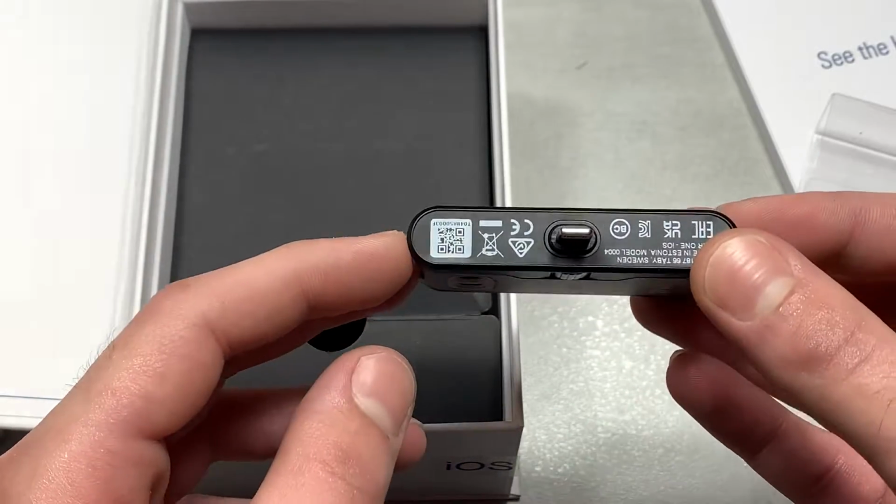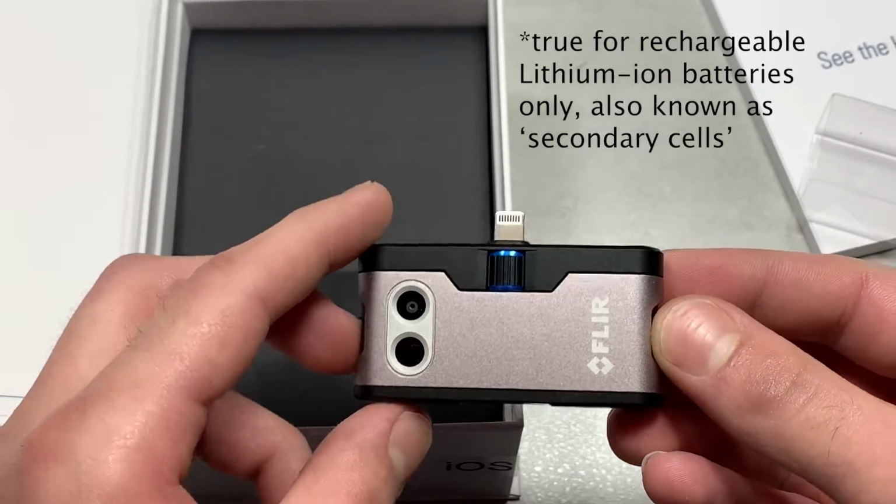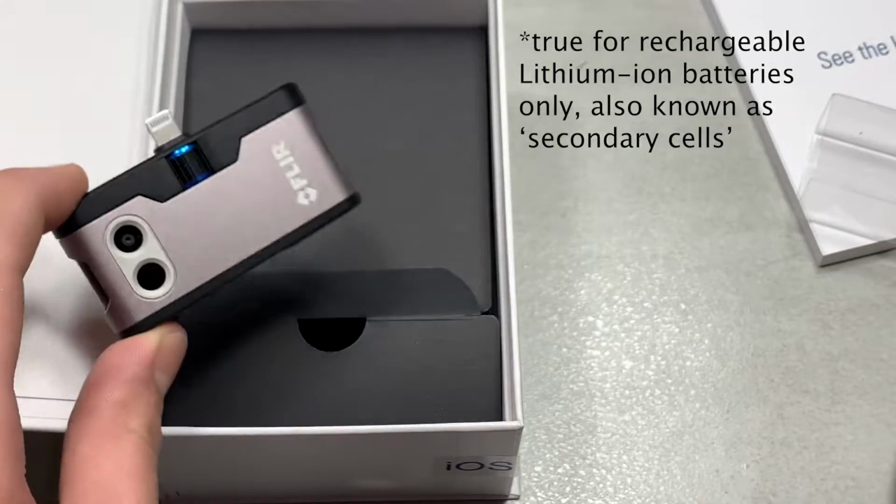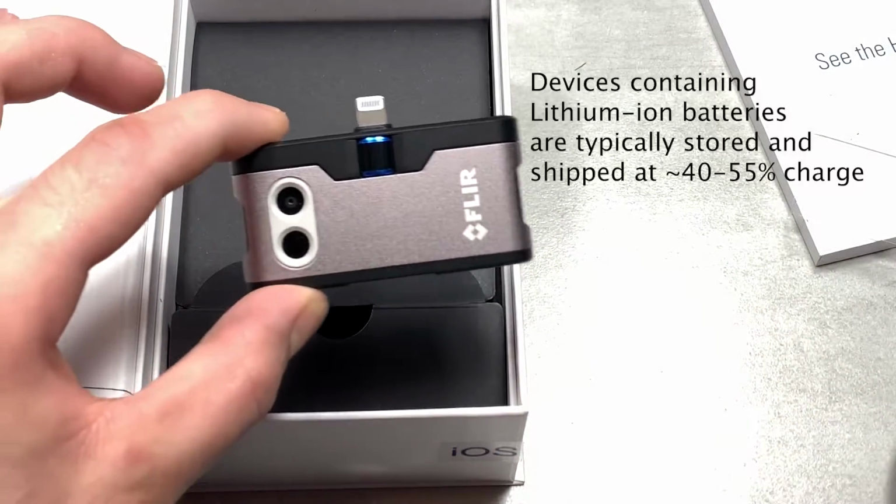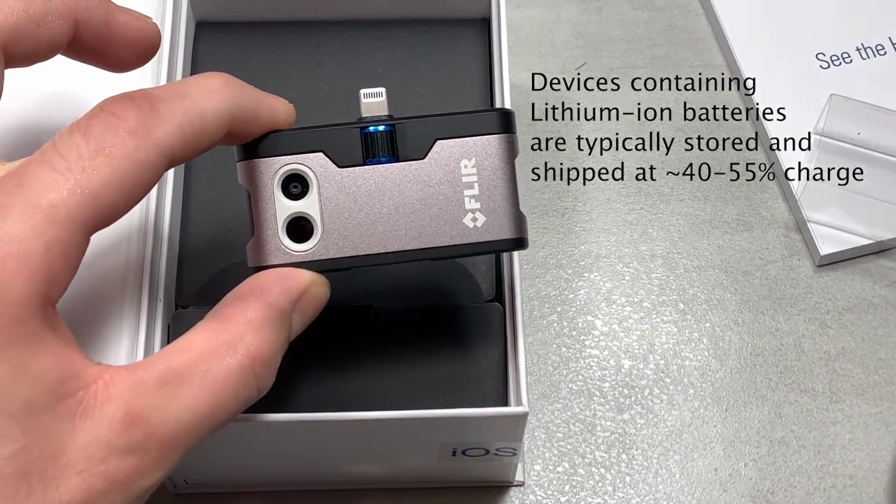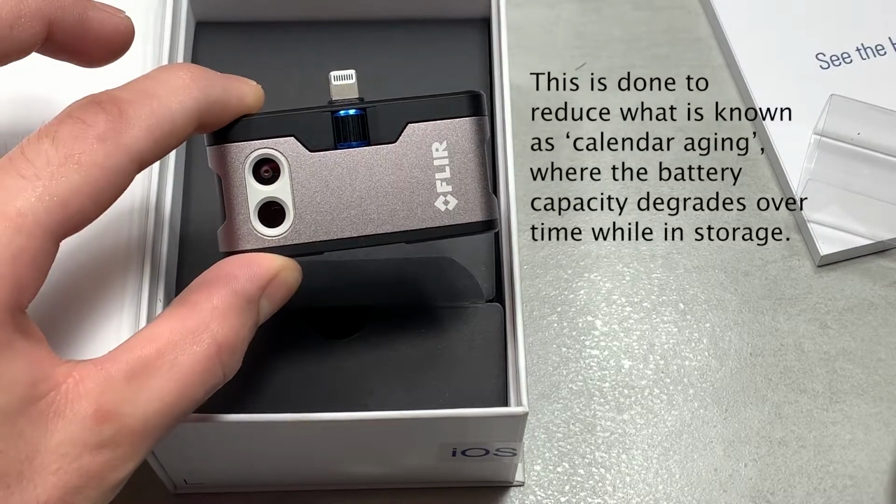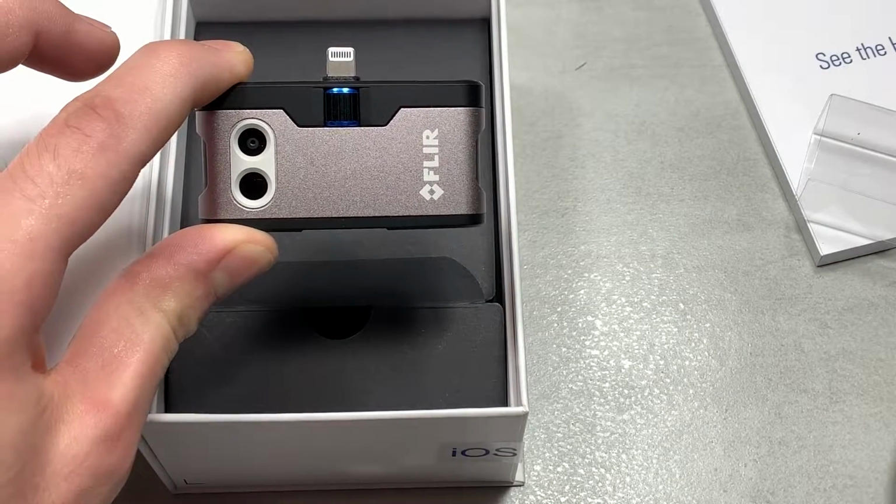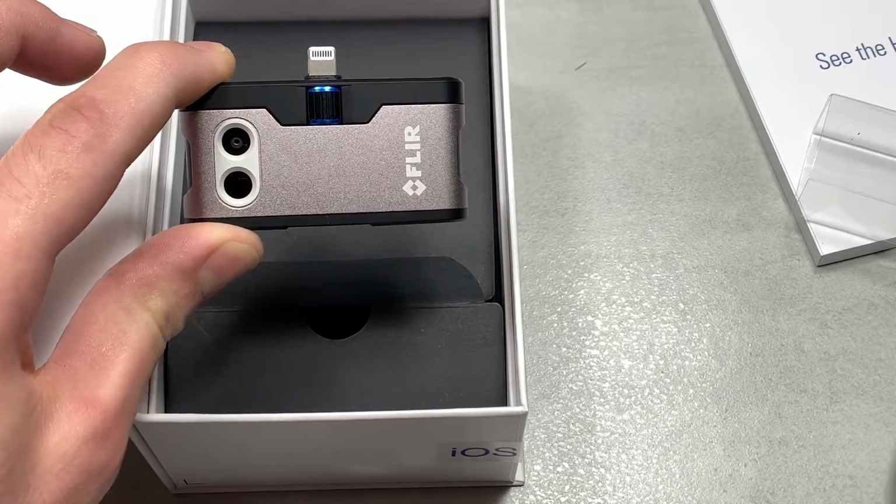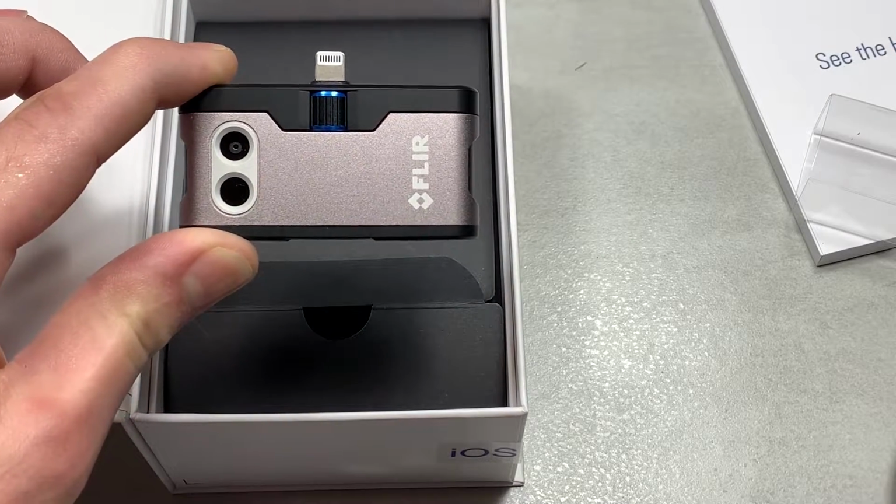And for those of you who are not aware, any devices containing lithium-ion batteries, like iPhones, like literally anything, will ship not fully charged, but at anywhere from 40 to 60% at most. And that's because when you're storing lithium batteries, storing them at around half charge is the best way to keep them from degrading over time during storage.